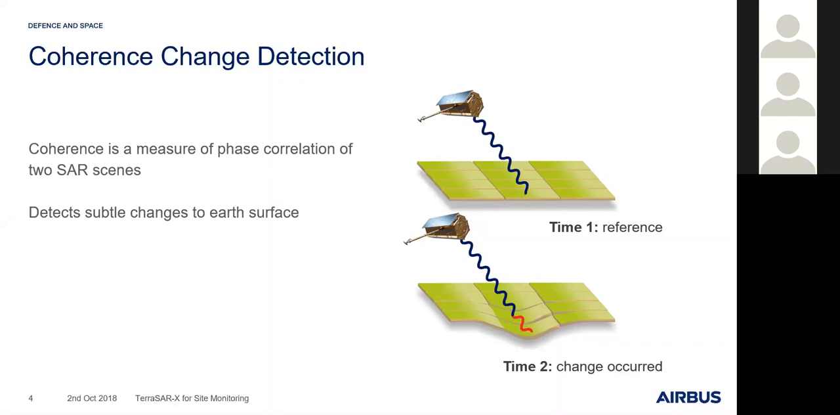This can be for natural reasons. In the case of trees that are volumetric scatterers, they would never produce the same signal back after multiple days. But in an area like an arid area, where nothing has changed, we would expect to receive the same phase back. So that means that if there is a change on the ground, it will be detected by the sensor in the coherence.